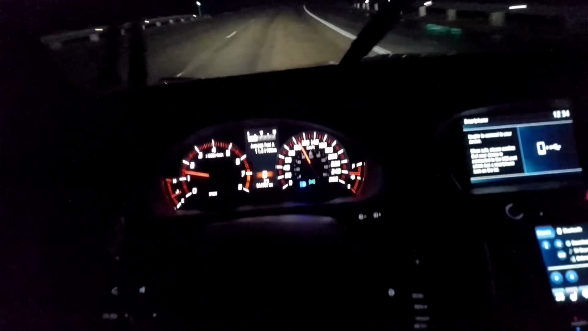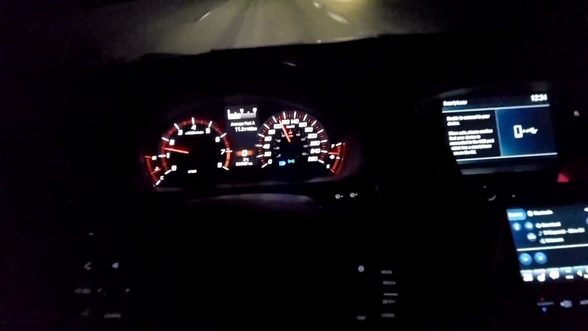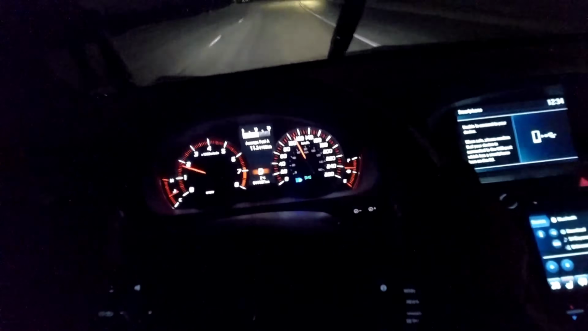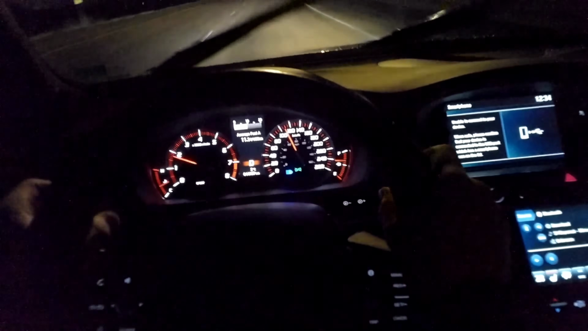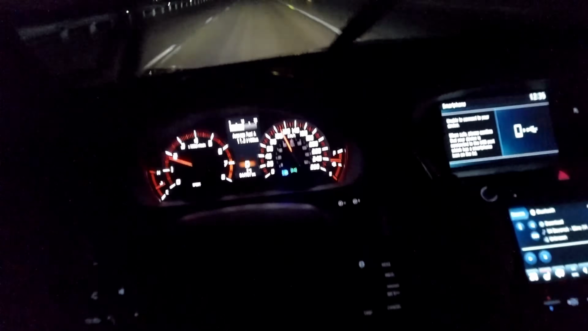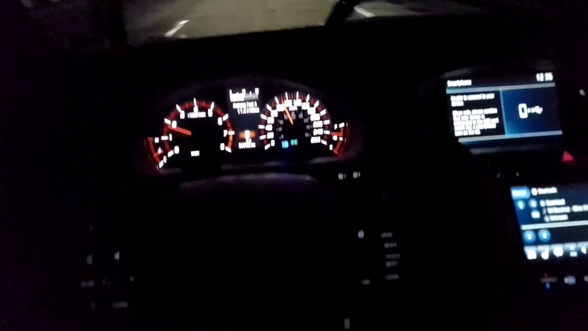Okay, so this is in sport. I'm going to say when I'm going to floor it, and then you're going to see when it's going to downshift. So there's a slight delay, which can be fixed with Sprint Booster. So it's no big deal, really. Sprint Booster or K-Tuner, you should be able to fix it with K-Tuner, also with the drive-by-wire settings. So if you're getting K-Tuner, save yourself the money and just get that instead of both. You got to find that sweet spot.